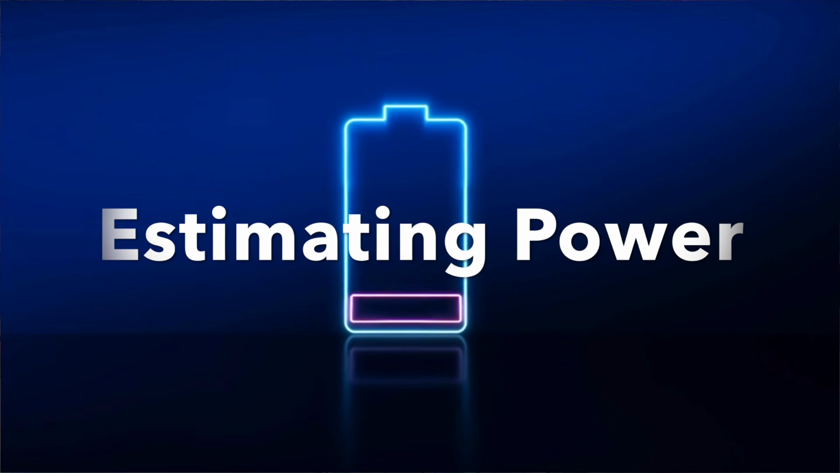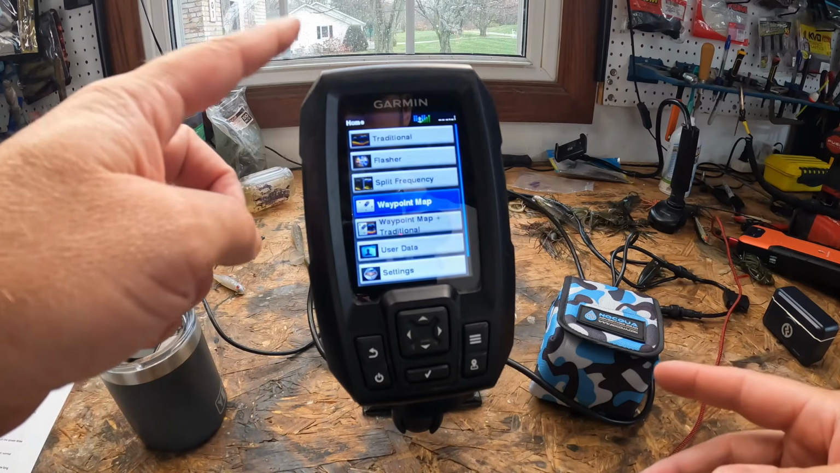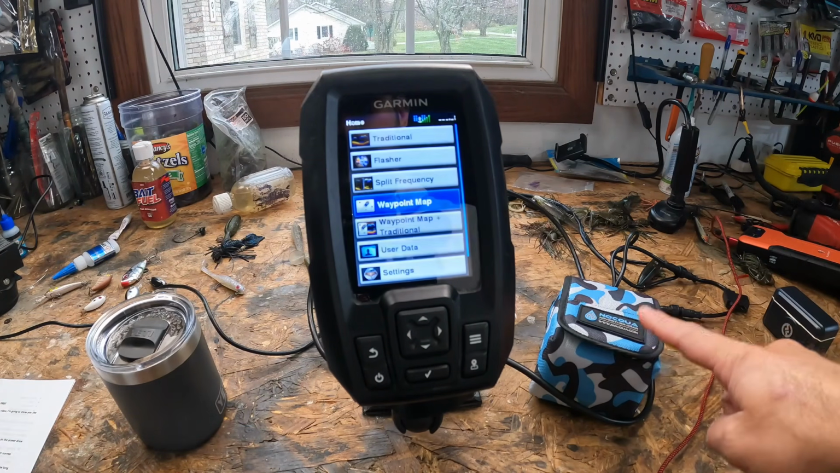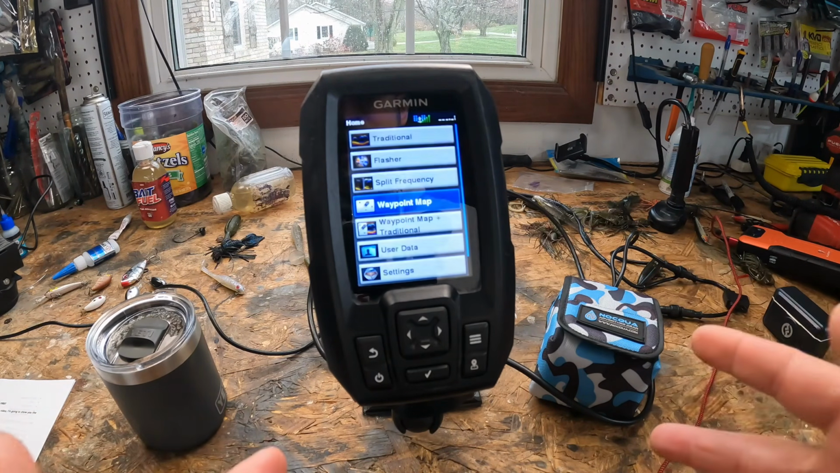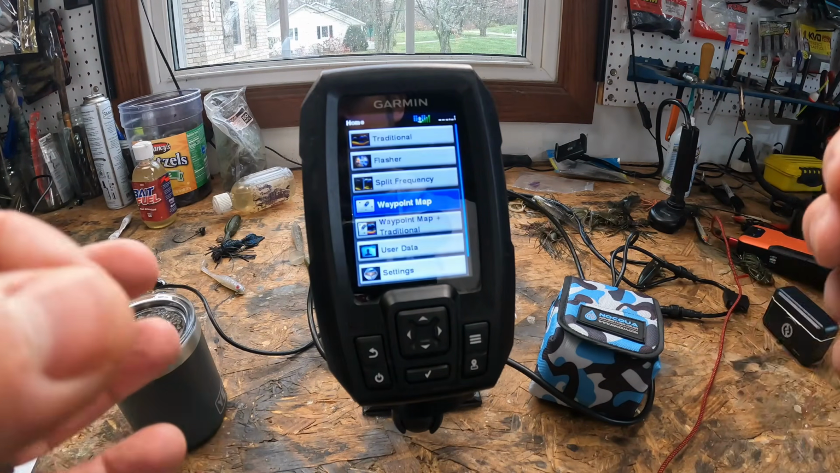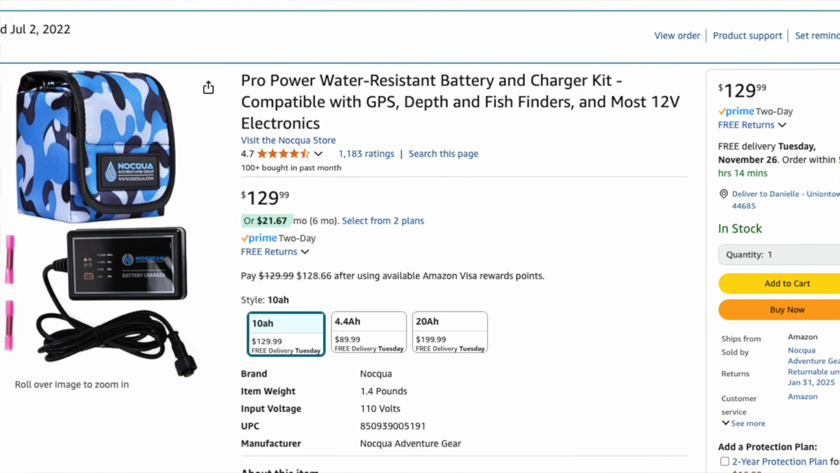The Garmin Striker 4 is a relatively low power fish finder, and its battery life depends on the power draw from the unit and the capacity of your battery. So here's the breakdown. The Garmin Striker 4 typically uses around 0.23 amps or 230 milliamps at 12 volts under normal operation. So for example, let's use this 10 amp hour Noctua Pro battery.